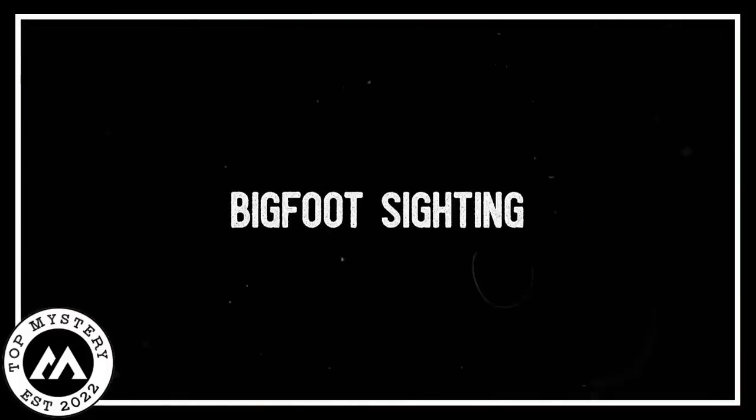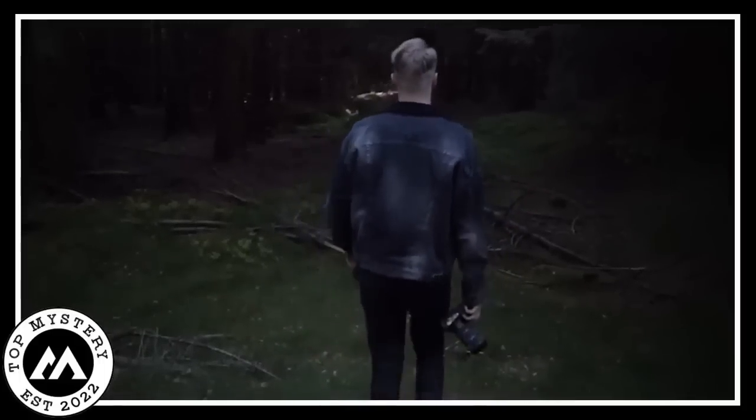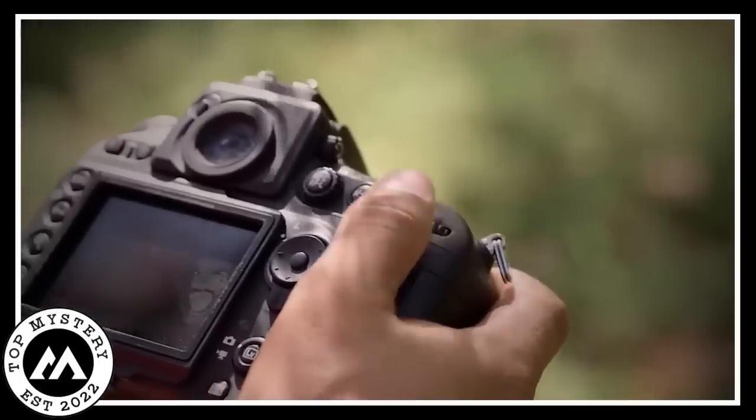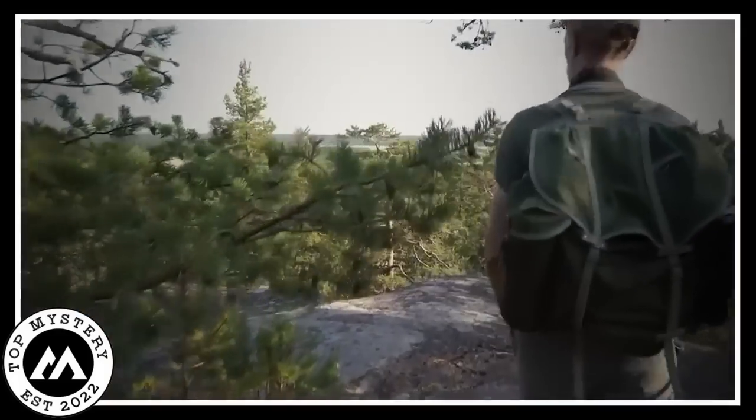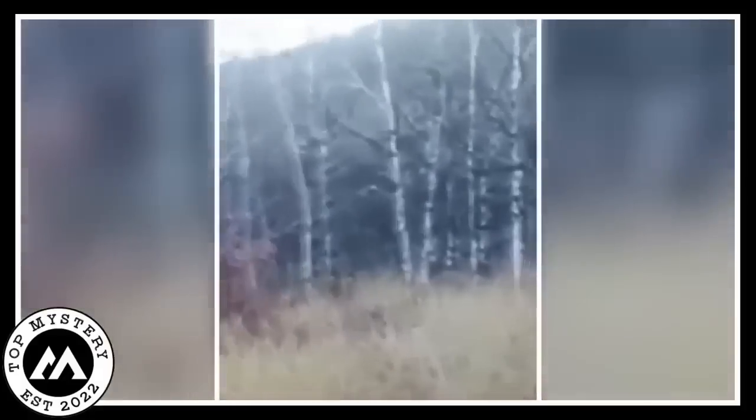Bigfoot sighting. In a deep wild forest, a guy found something strange that totally changed how he saw things. He had only a small camera, and he accidentally ended up recording something super weird that he could not explain. The video showed a huge human-like thing come out of the dark, kind of like Bigfoot, the legendary creature.